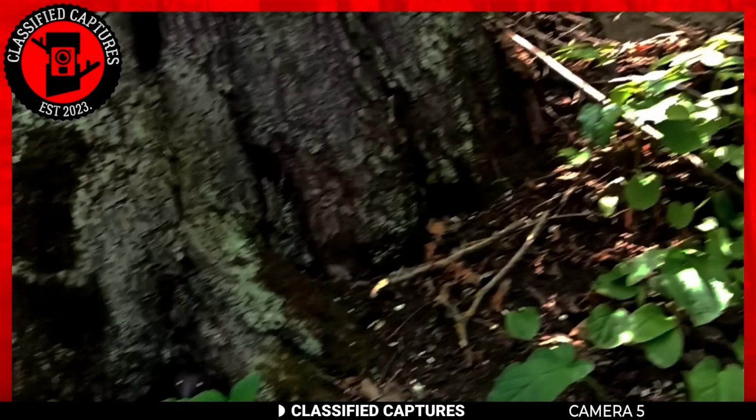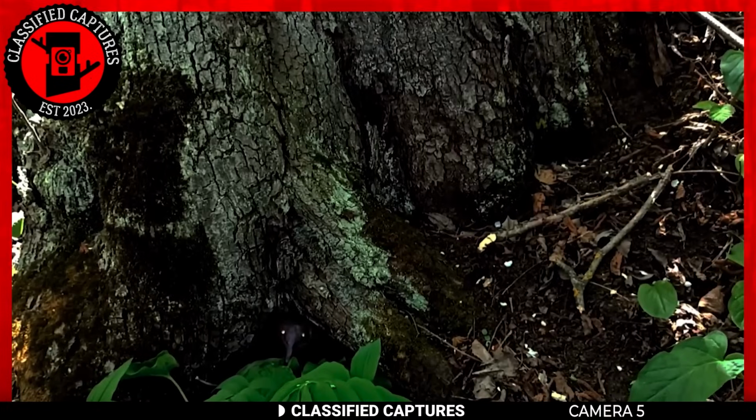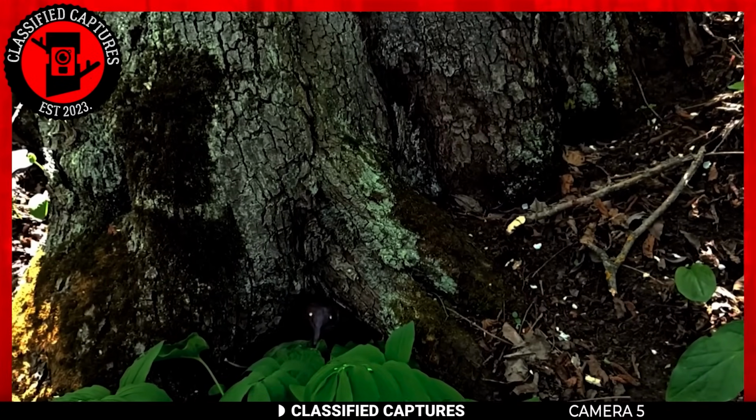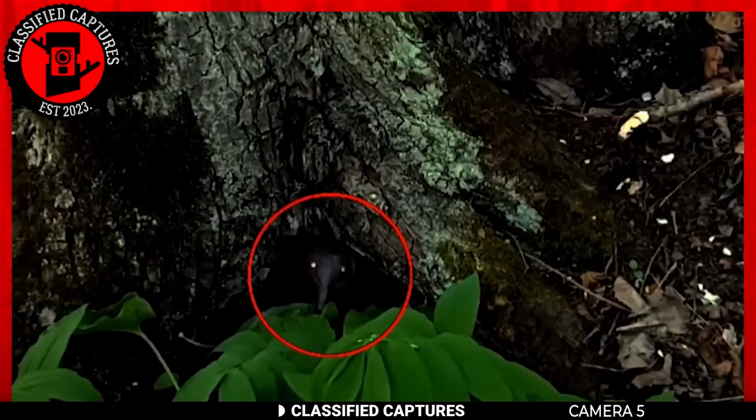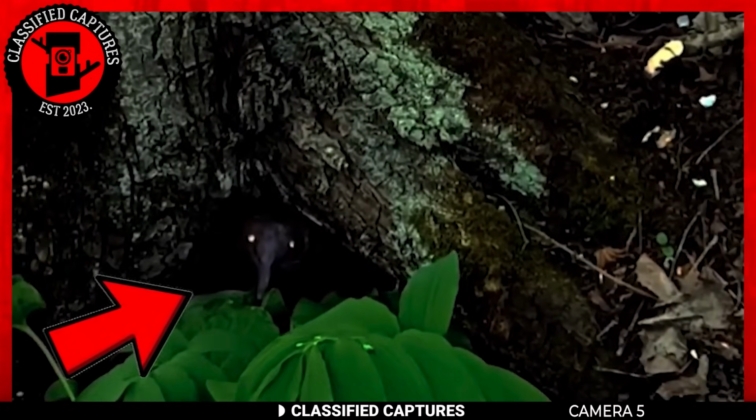Would you stop to film a strange creature in the woods if you saw one? Well, one hunter did, and you won't believe what he captured. Take a look. You see those beady eyes, right? What do you think that creature is?